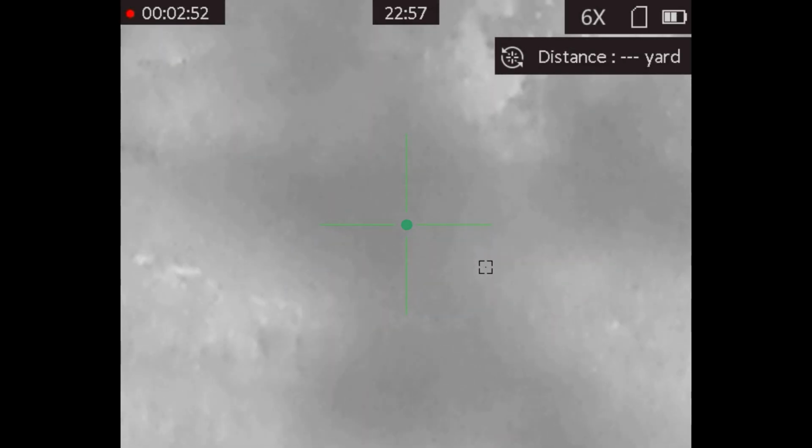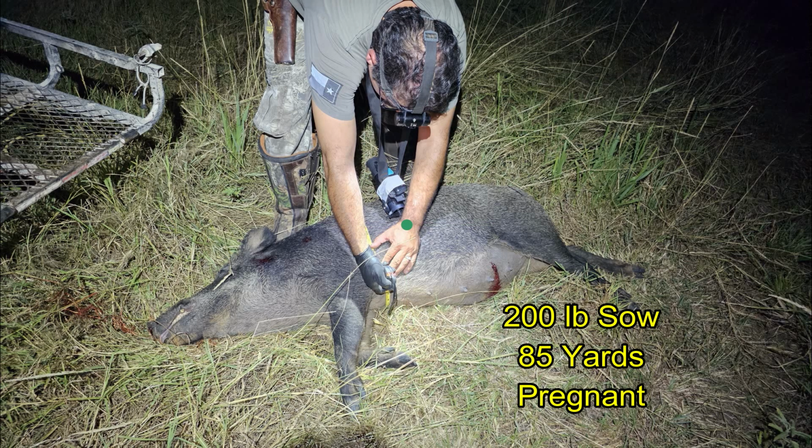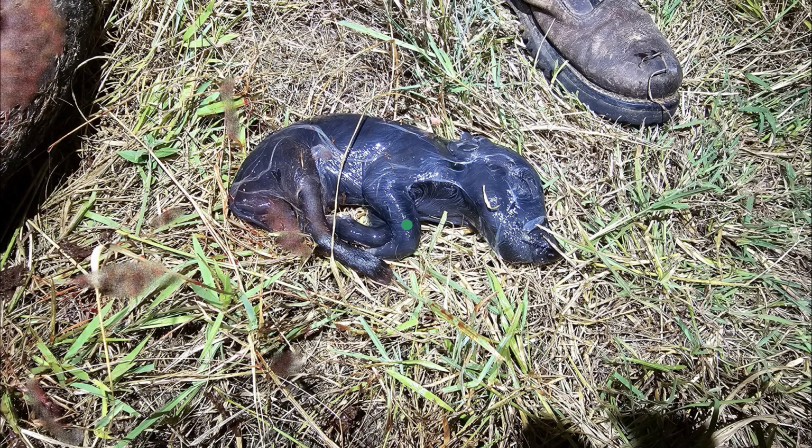Everything looks good. We get the truck. We move 30 yards up to the gate, and my pig gets up and runs into the next pasture. So we came away with one hog that turned out to be a 200-pound sow pregnant with only one fetus on board. I've not seen this previously. Usually they have 2 or more.